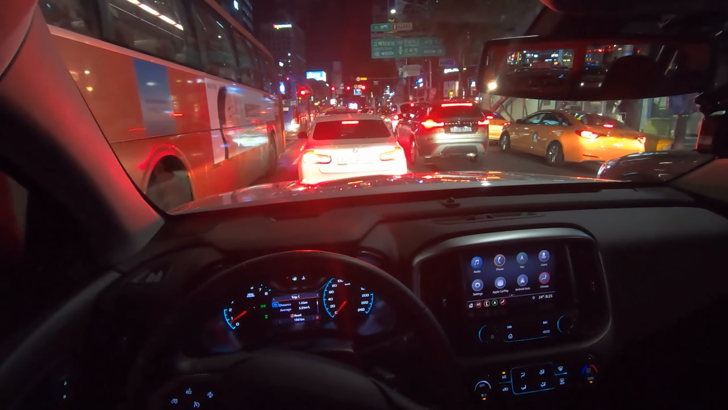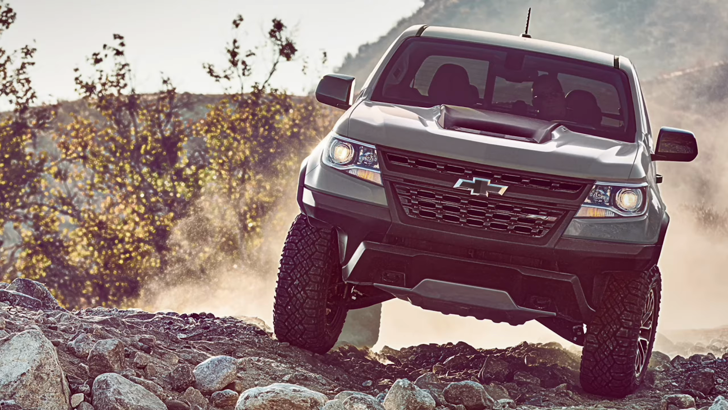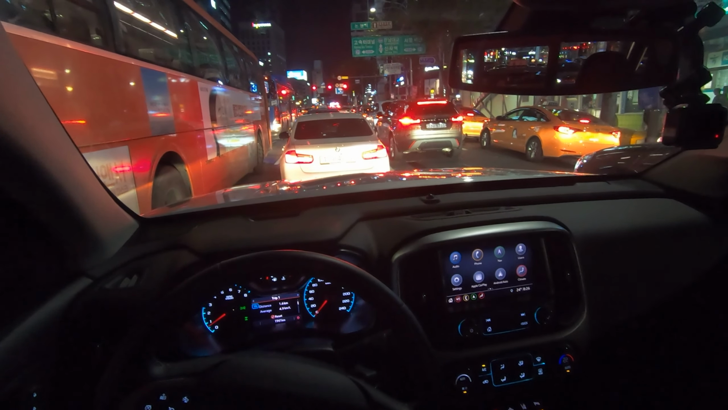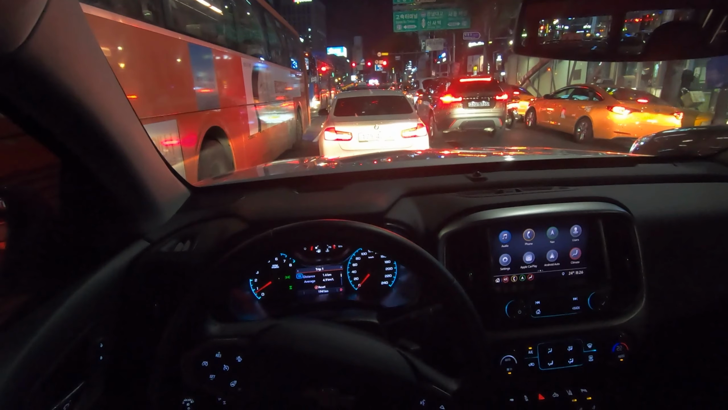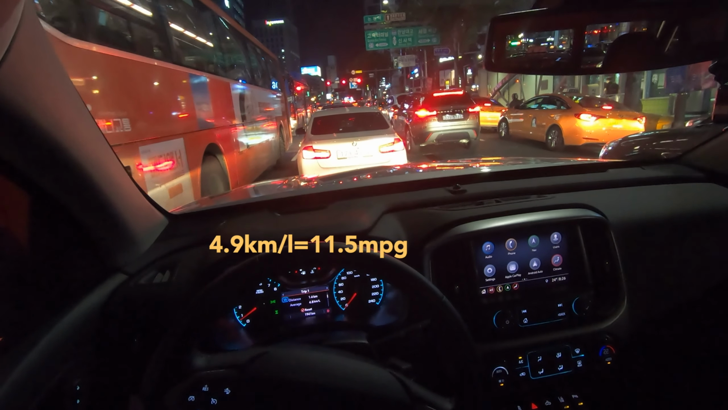I would love to drive the Z71 package, and also what is it called, the ZR2 package, the off-road one. That would also be good. Pretty soon we're stuck in traffic, but pretty soon we'll go onto the expressway and show you about the powertrain as well. And you see what the traffic does to you. Right now it's going only 4.9 kilometers per liter.